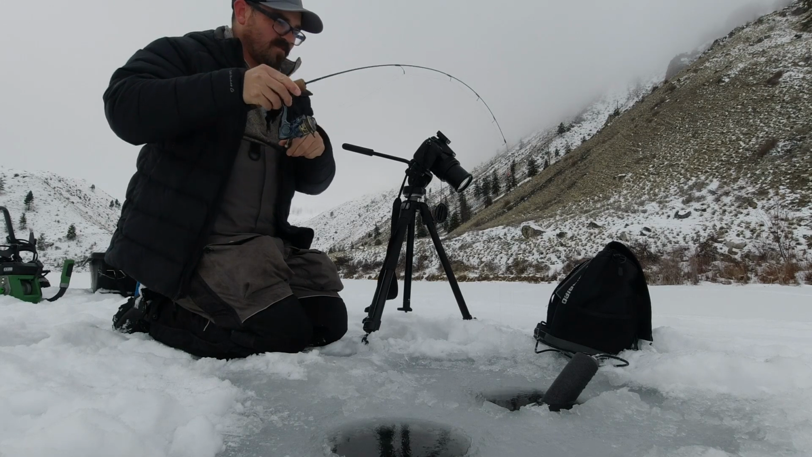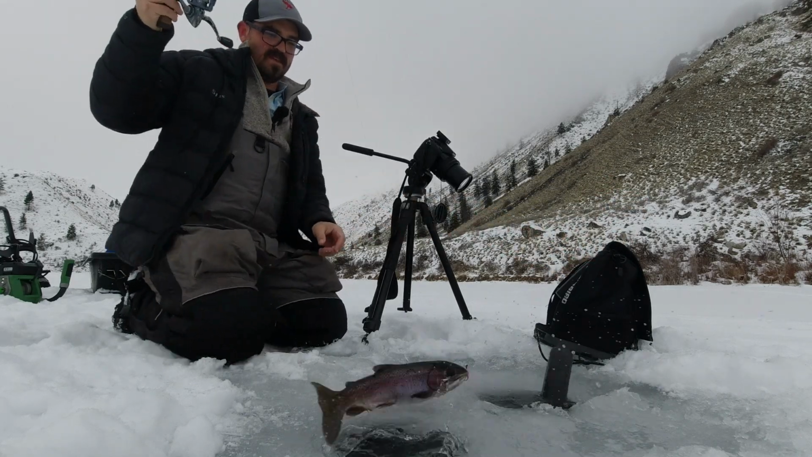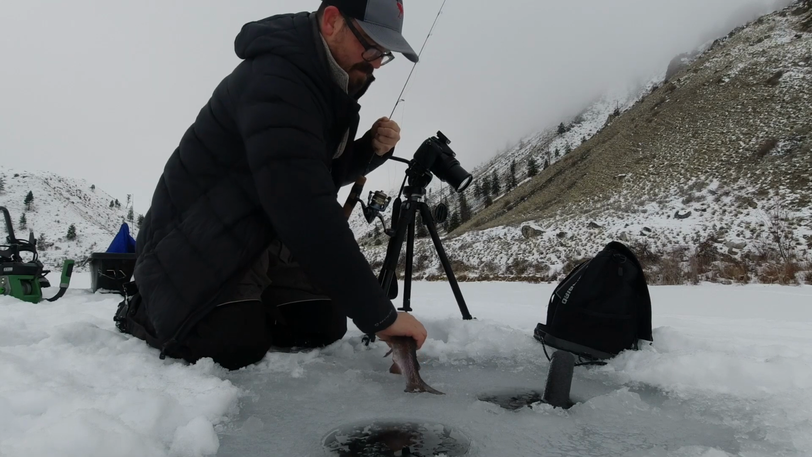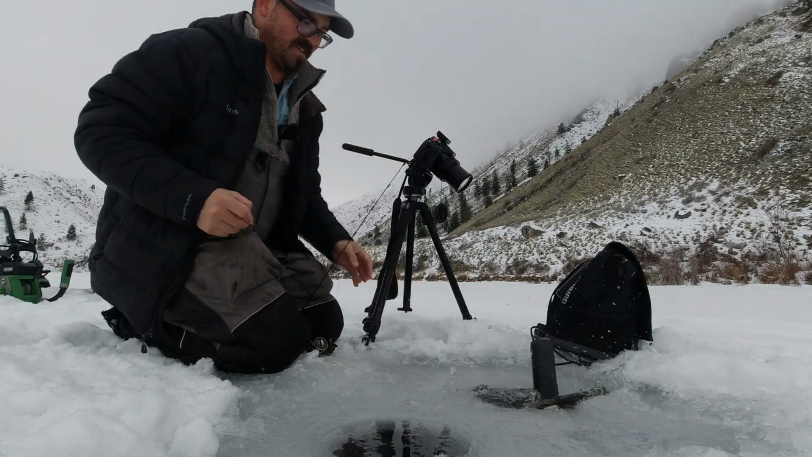So there's several things that will affect the intensity of that signal. Oh, there you go, nice little rainbow. Cool. Okay, buddy, calm down. There you go. Hey. Trying to release you.